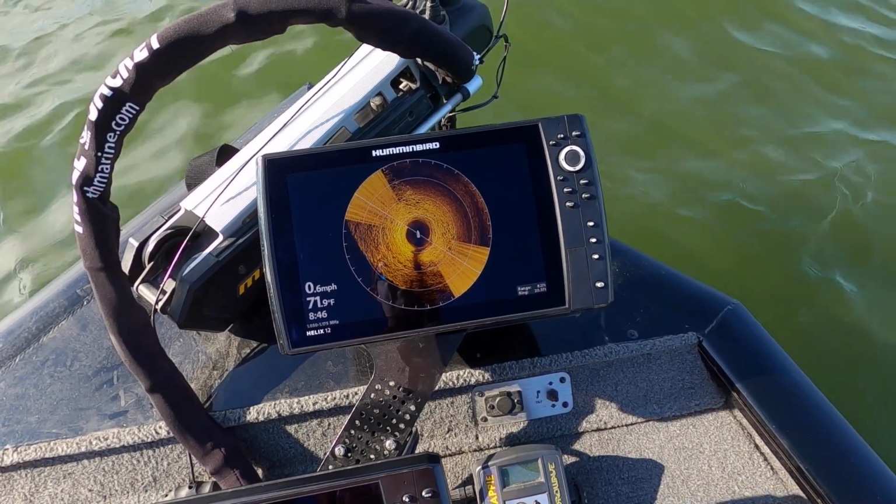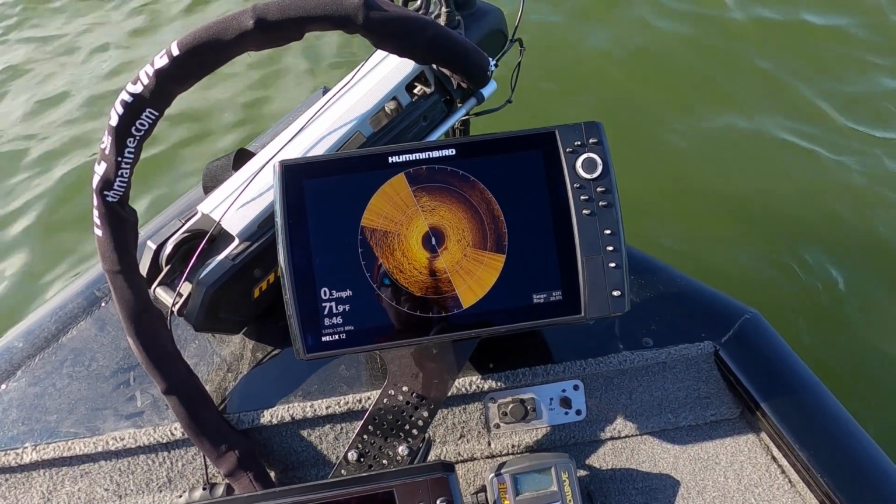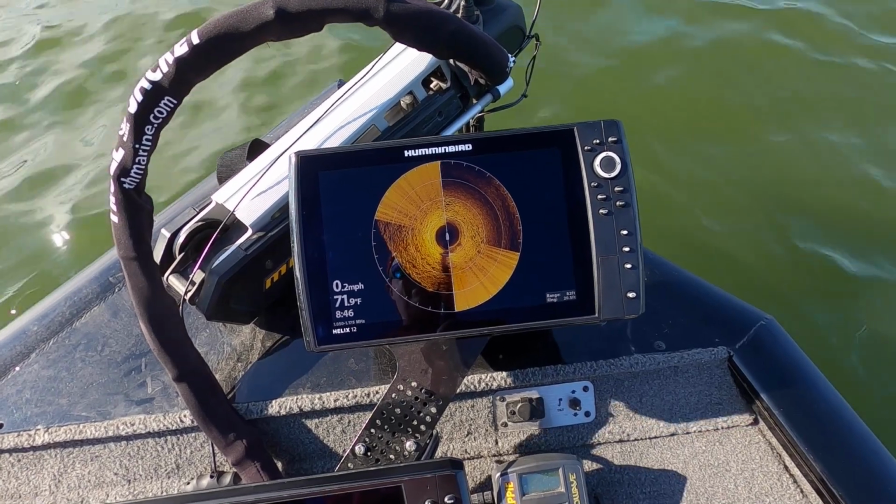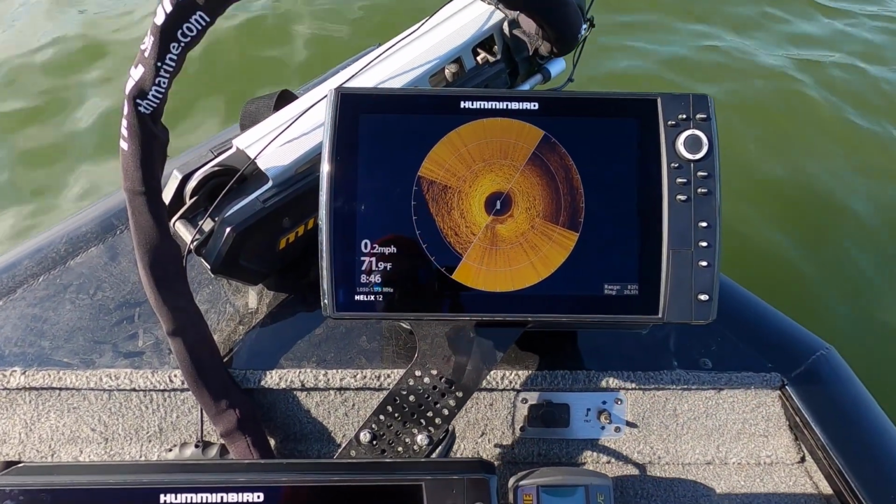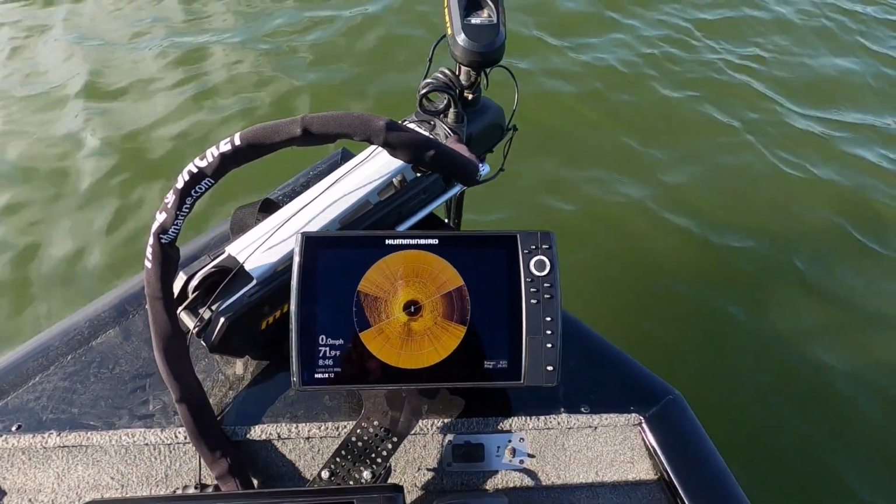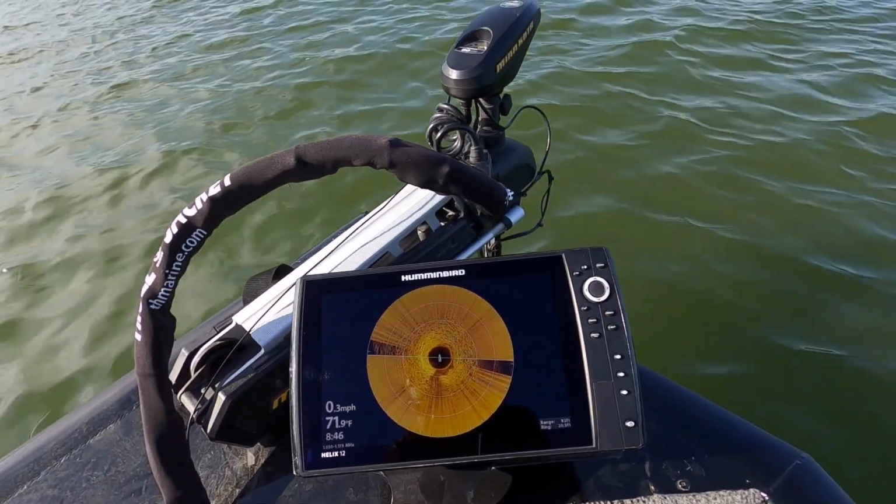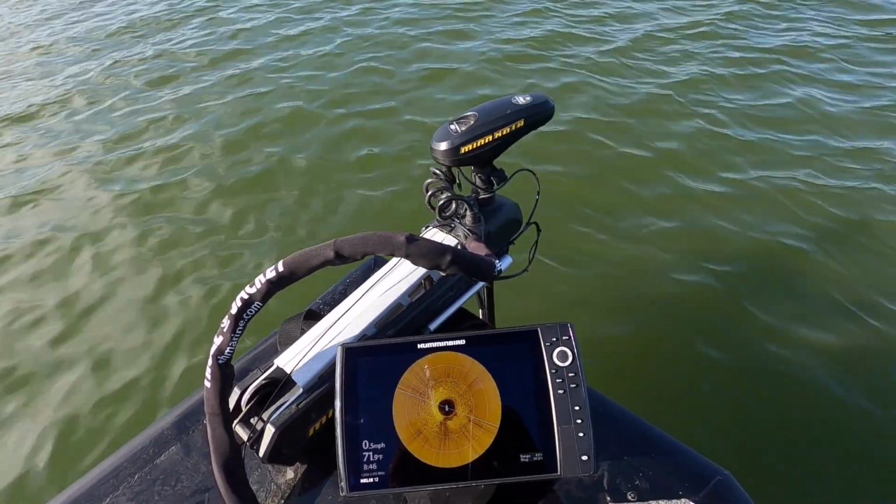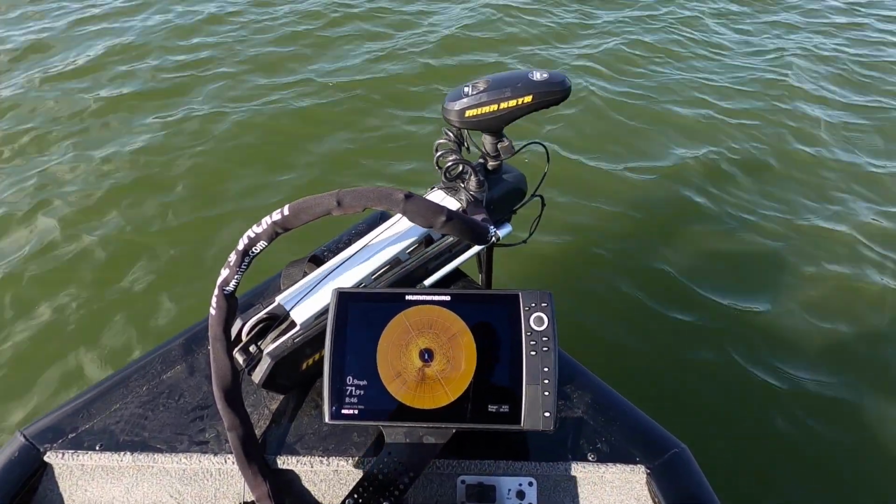And there came the spot lock. So now I'm going to get nothing but interference. So, already running into a problem, which I will have to get online and figure out. I'm getting interference from